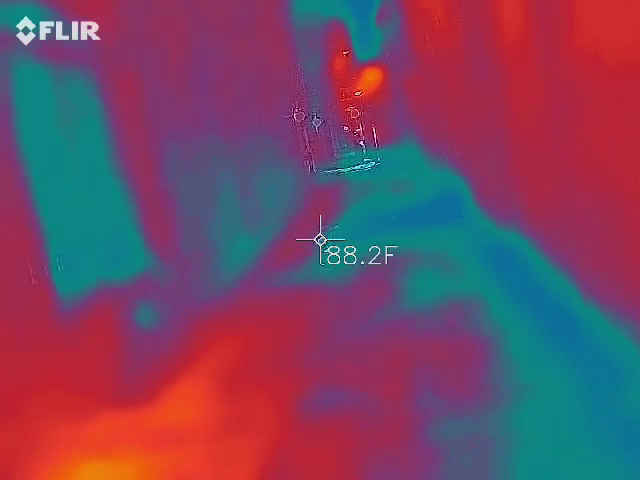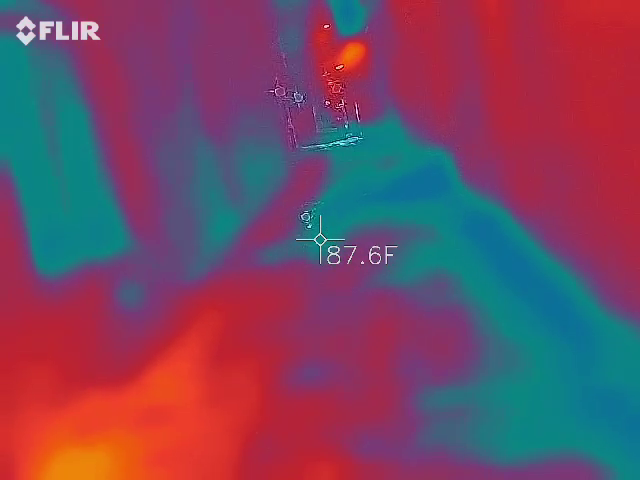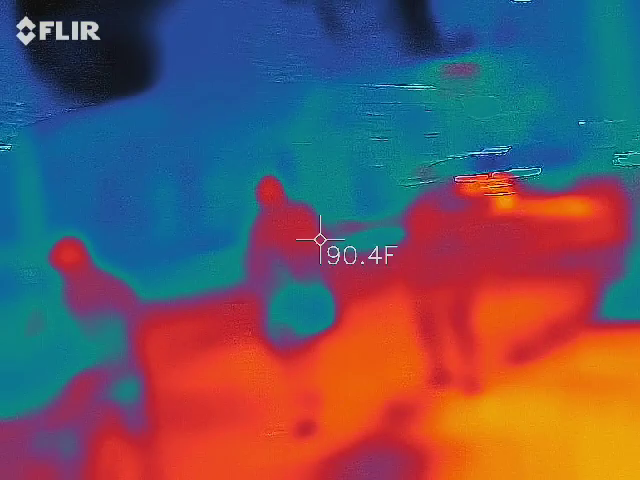Lights right on the ground. Usually the lights do that. There's no light on the ground there, and there's a water spot because it's reflecting off the light. Yeah, I just figured maybe it was reflecting off the light.